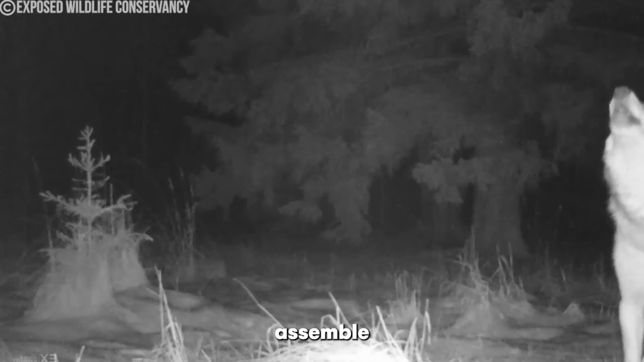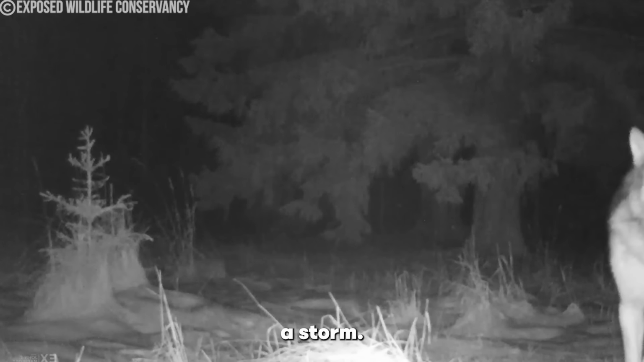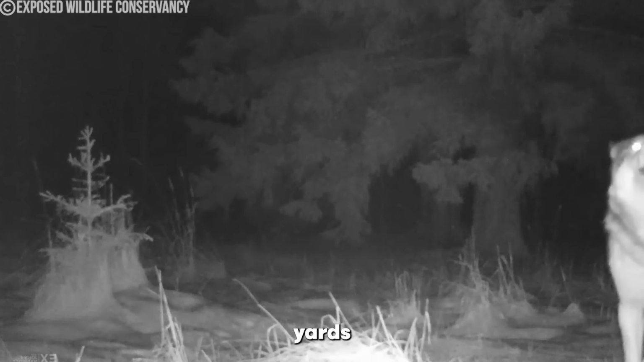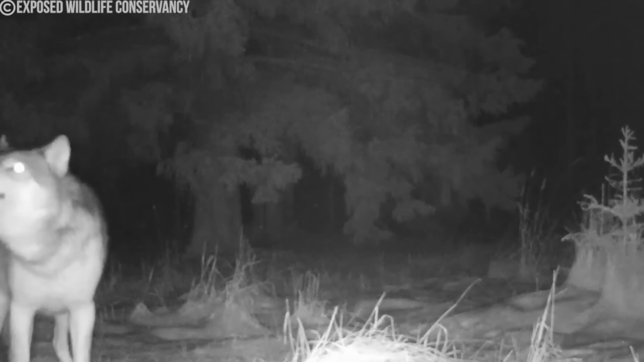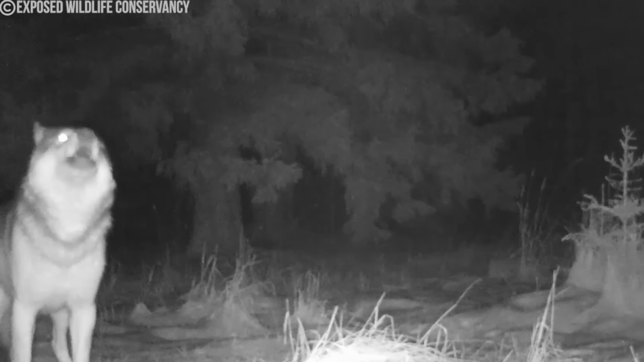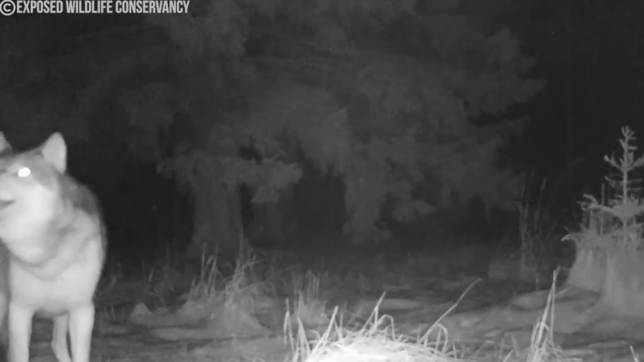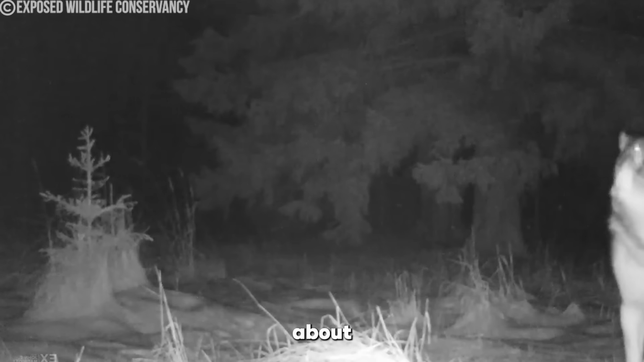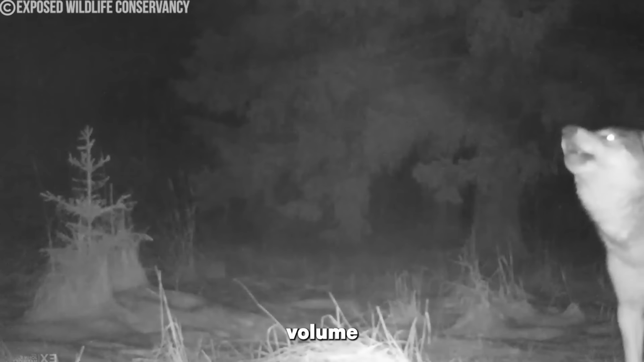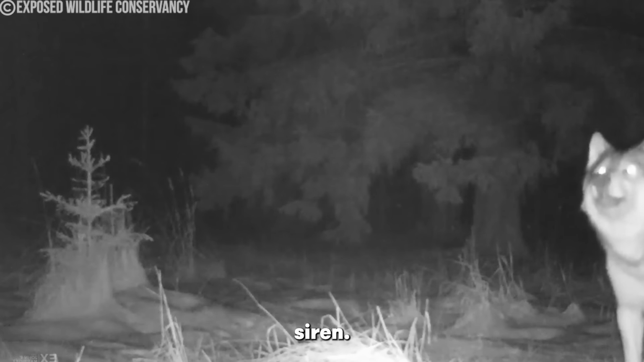Most wolves howl to assemble the pack, alarm others at a den, or even locate each other during a storm. And some of these get so loud they can be heard over 100 yards away. However, the most impressive thing about this particular wolf's howl is the way it sustains the tone and volume of its voice, and in many ways, it almost sounds like a siren.